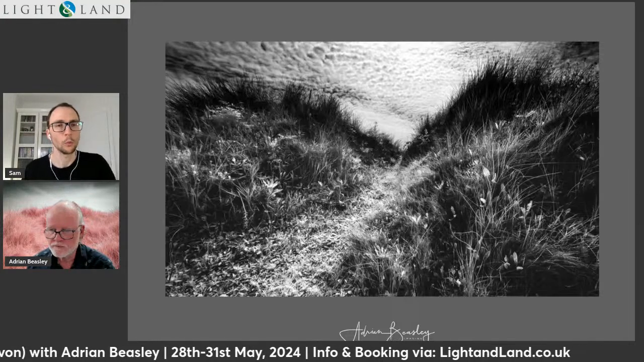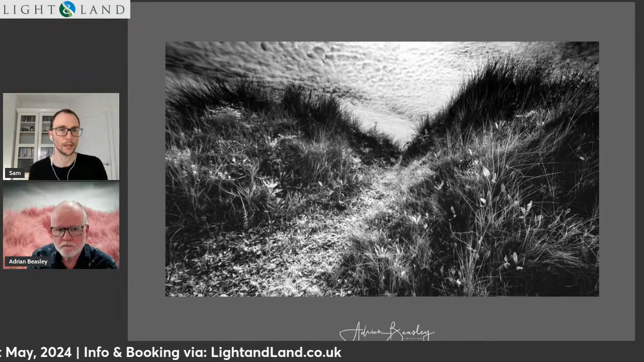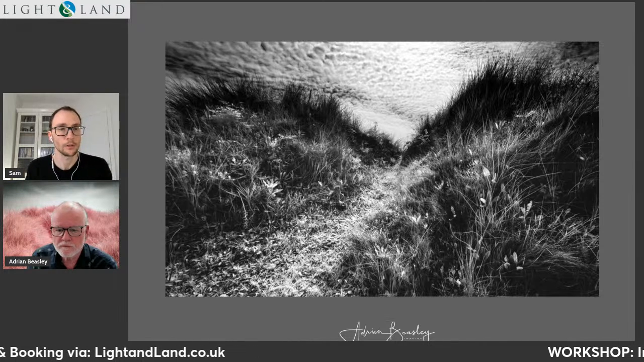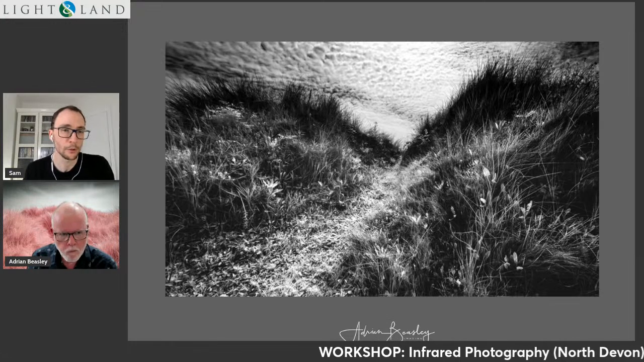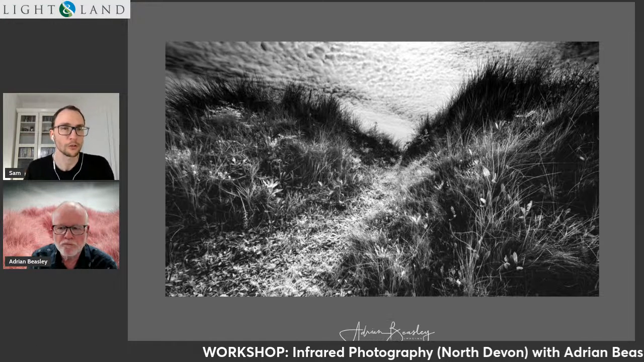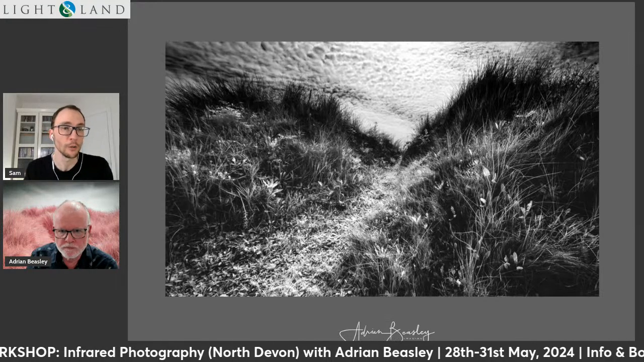And in terms of what you're seeing in the field, if you've got a camera converted, so let's say someone has gone and got their camera converted, you are presumably then, through your live view or the back of your screen, seeing that IR preview in the screen.